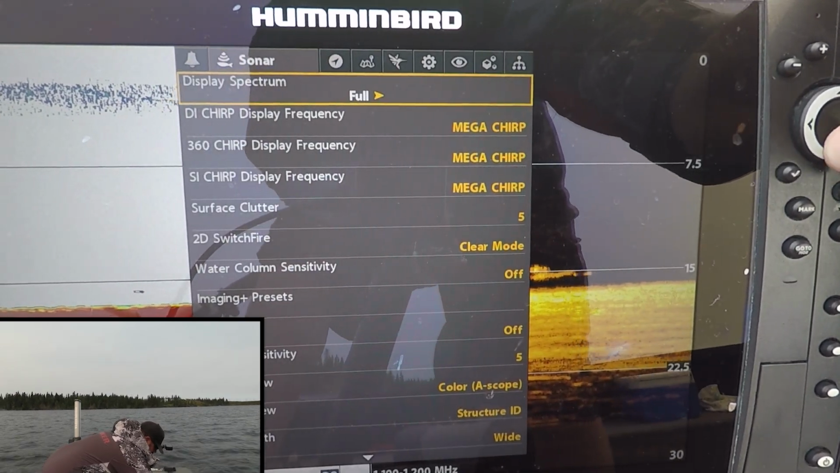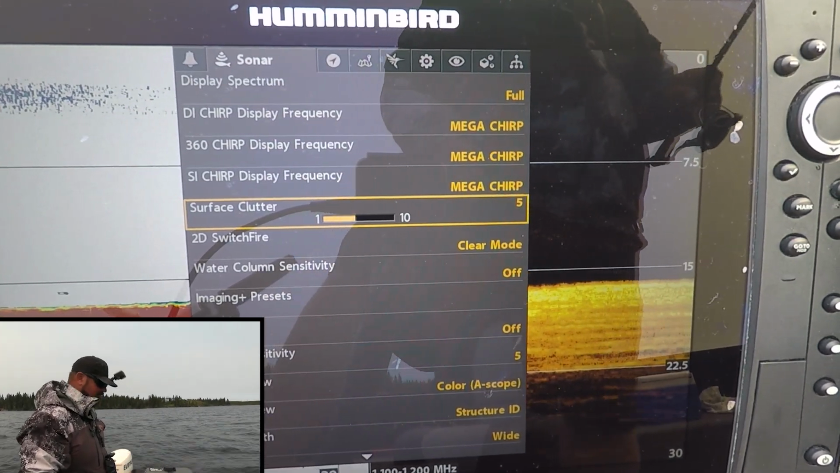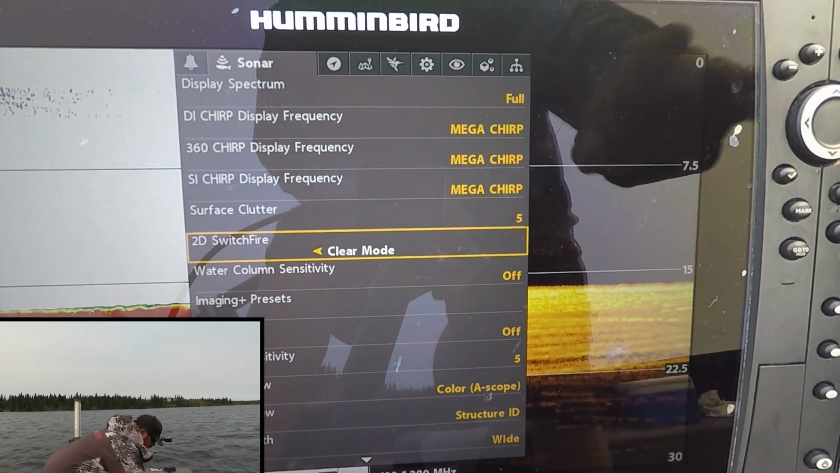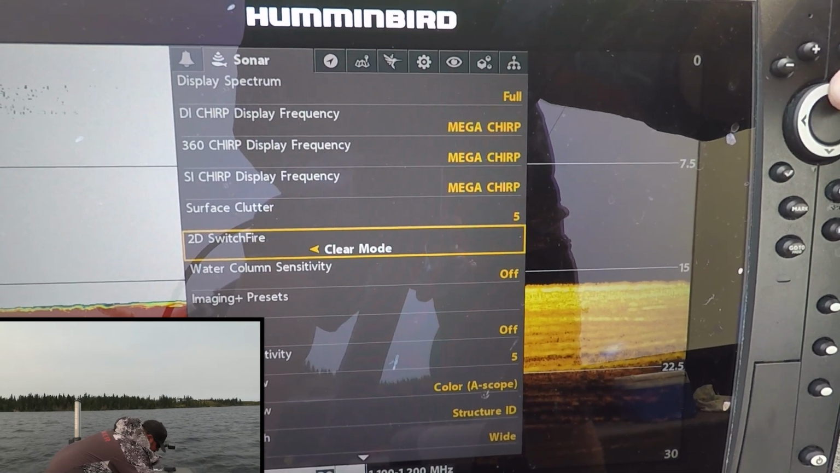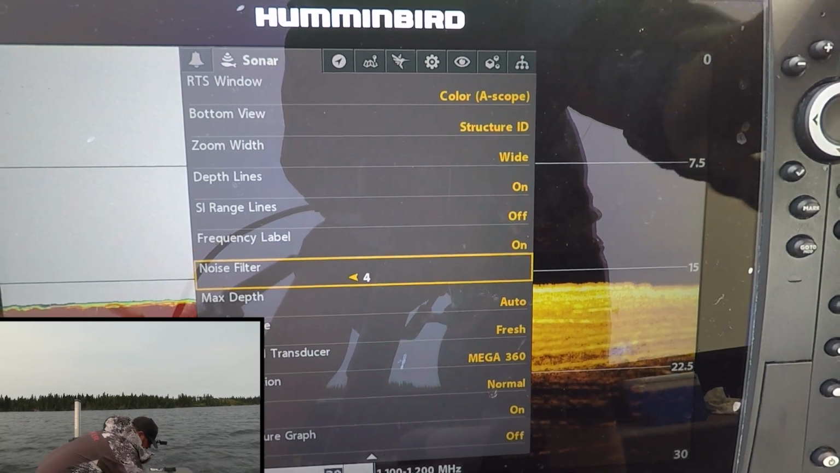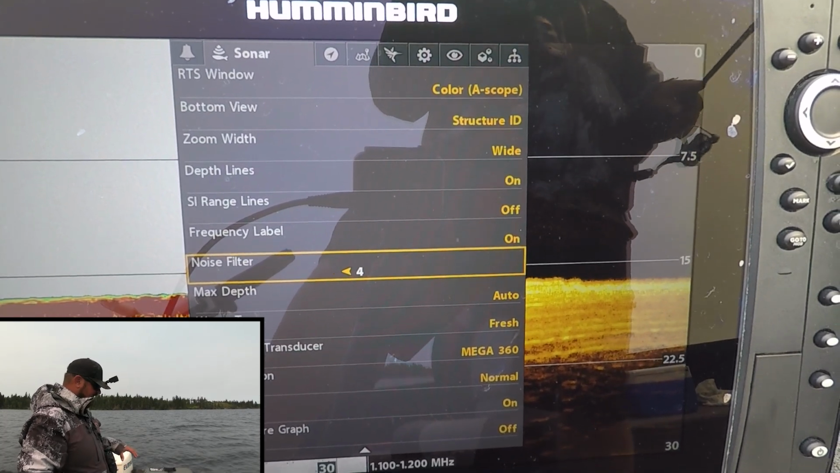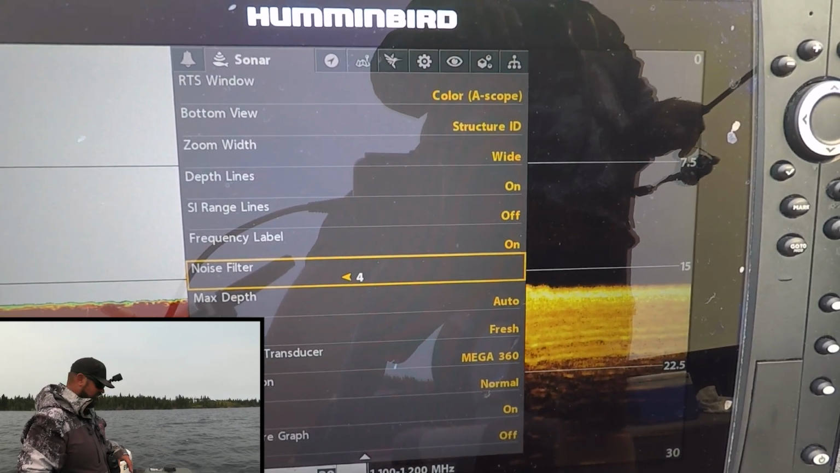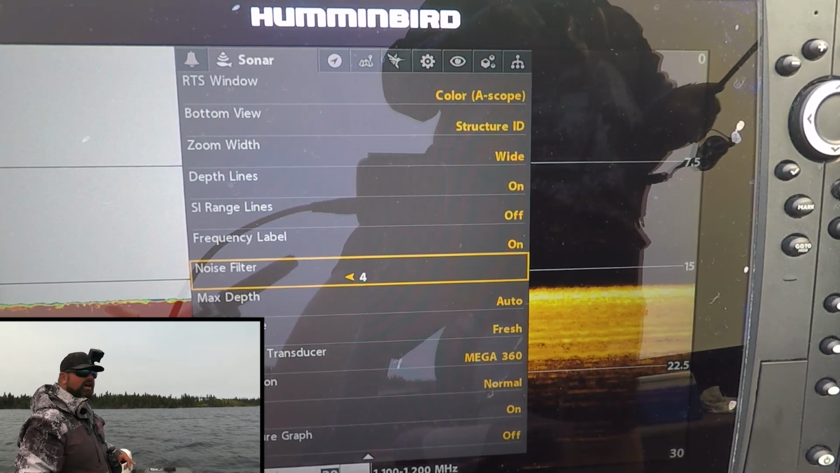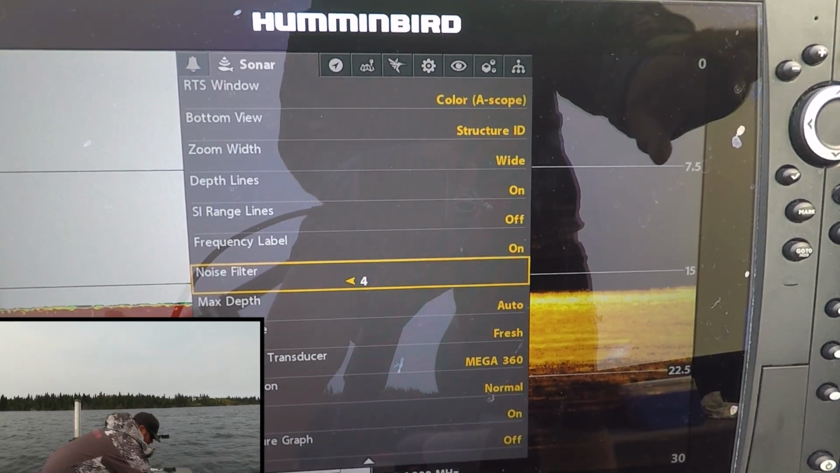See here, I'm running surface clutter at 5. Your surface clutter again, when it gets really murky in your water, you're going to have to turn your surface clutter up a little bit. I'm running clear mode. I don't run max mode. And then the other biggest thing is your noise filter, which you can really play with when it comes to down imaging and side imaging. You might have to change your noise filter a little bit if you have some interference, maybe your trolling motor or another unit. You can go through there and that'll eliminate a lot of the interference you're going to end up having. Honestly, it's super basic.